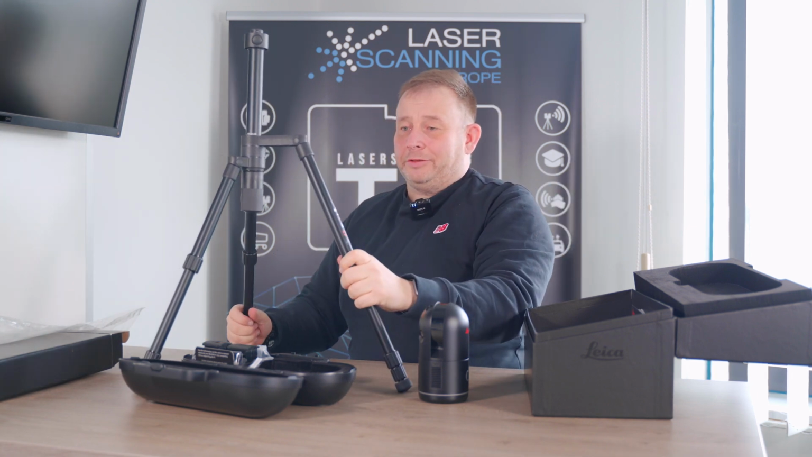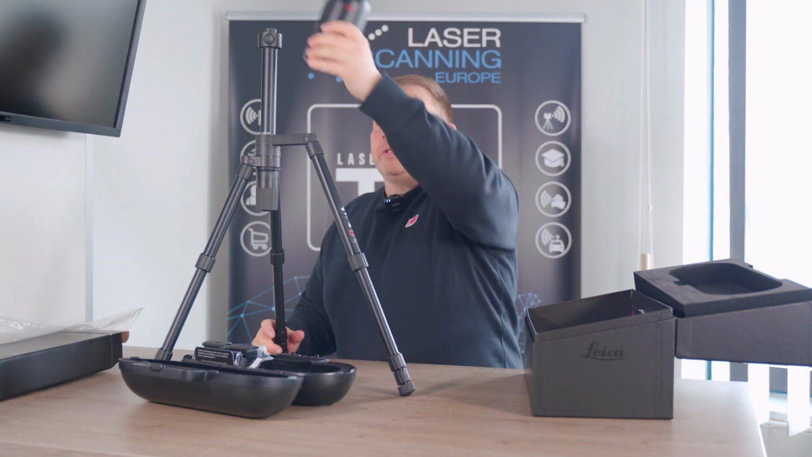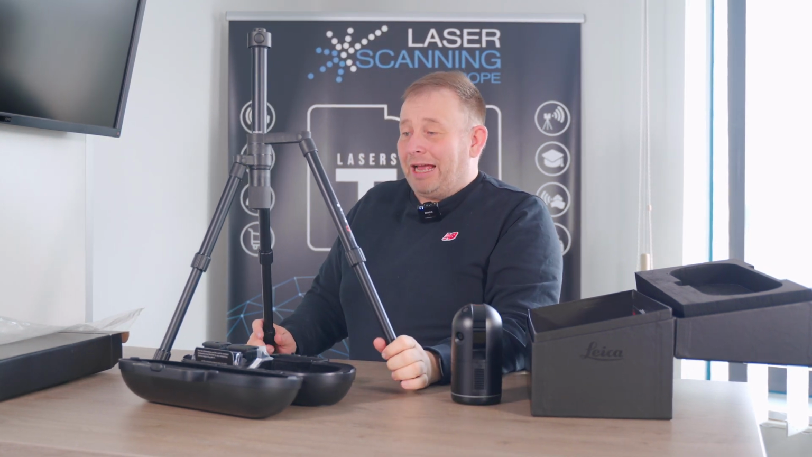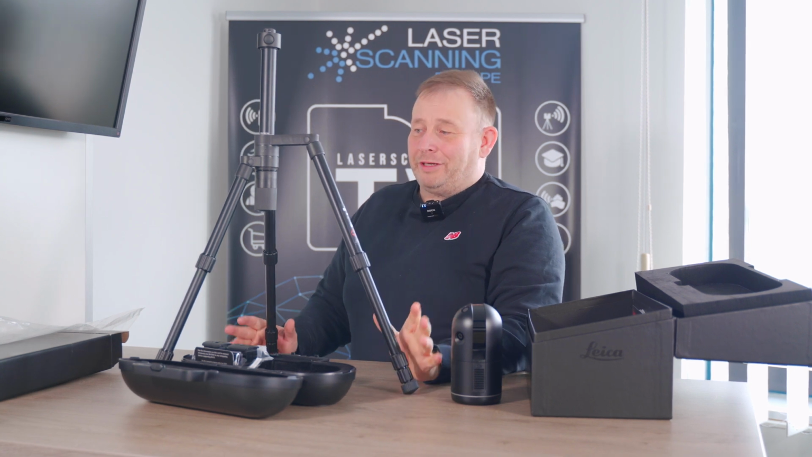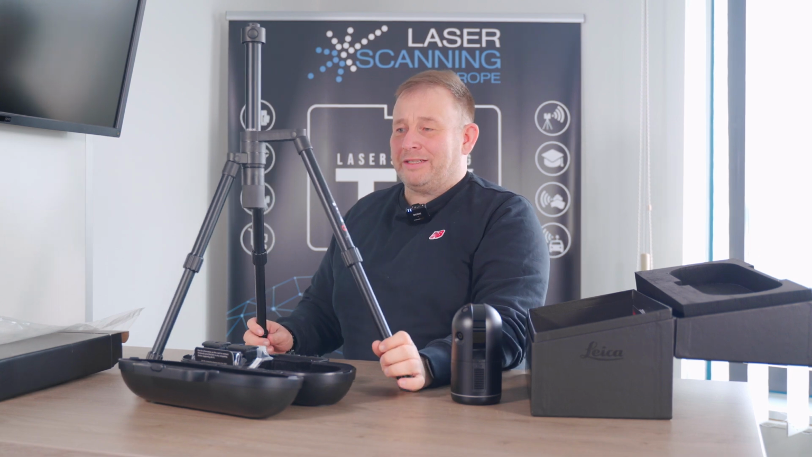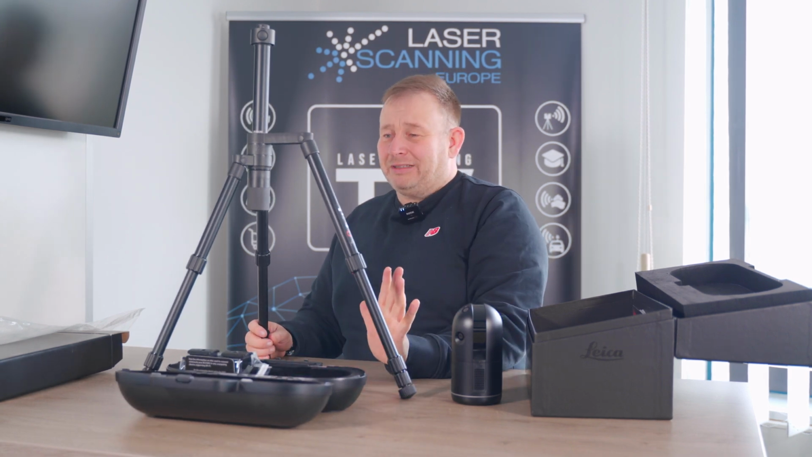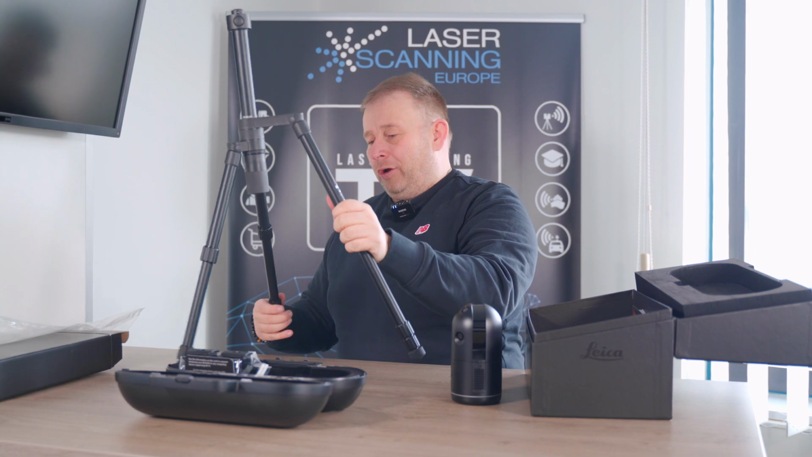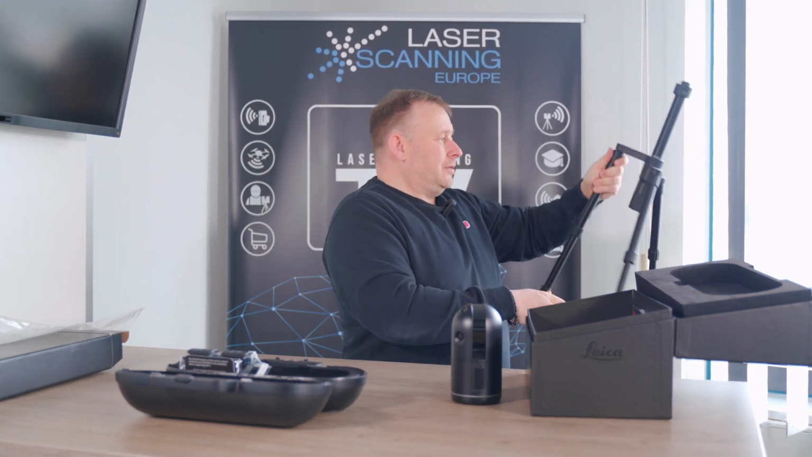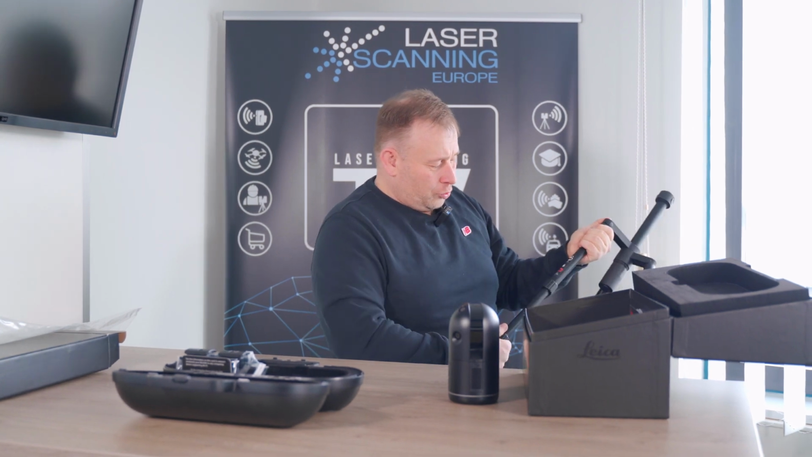So that's how it works, and then you can put your scanner here on top, and then you have it. Okay, it's a very nice design and idea, but from my point it's also a weak point because I don't have the feeling that it's a very stable and solid tripod. I wouldn't recommend using this in the long run, for bigger projects and stuff like that. I will show you why.